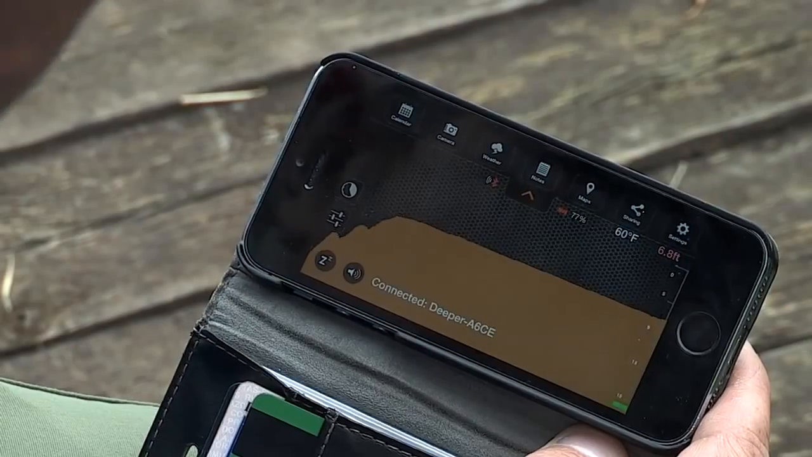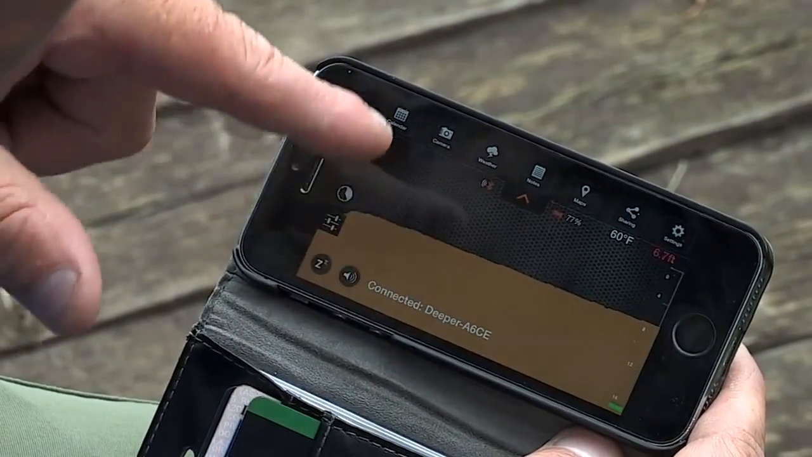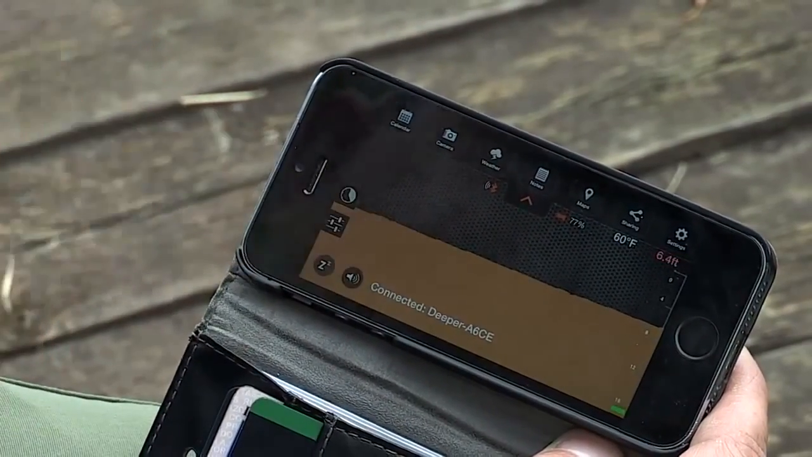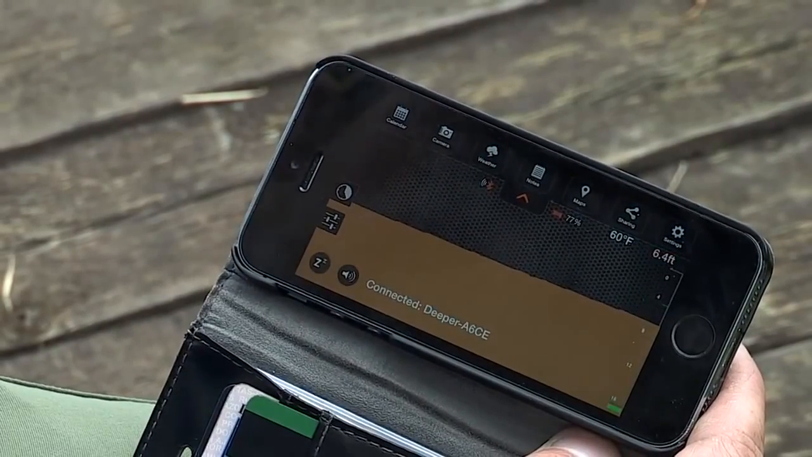6.9 feet, 7 feet. Now the water changes ever so slightly down there, 6, 7, and there's little bumps and dumps. I'm thinking that's gravel, I'm sure it's gravel. So I'm just going to keep having a cast around here and just see exactly what I can find.